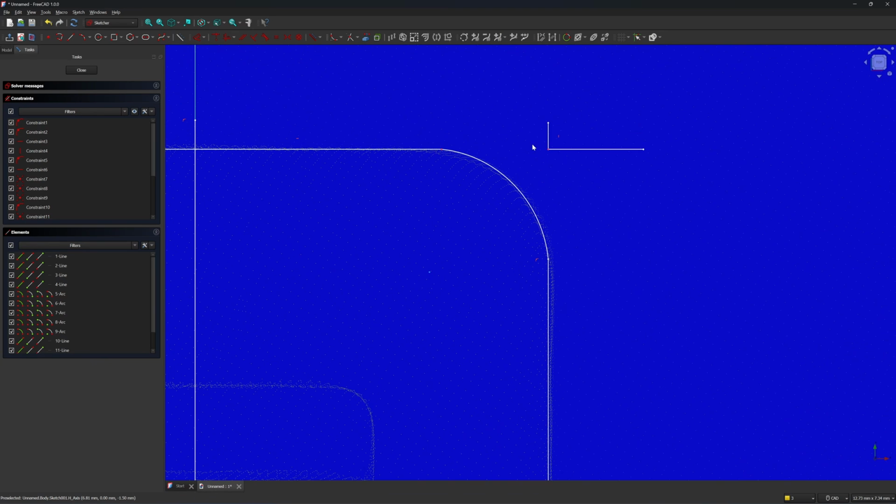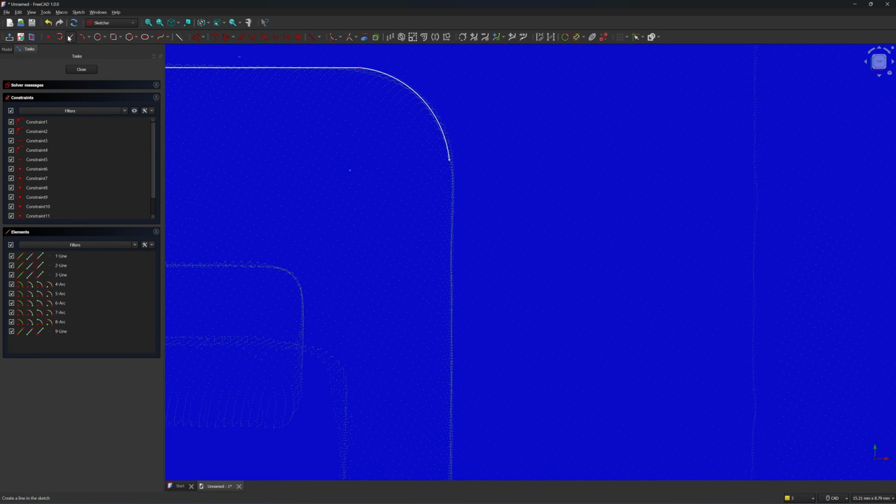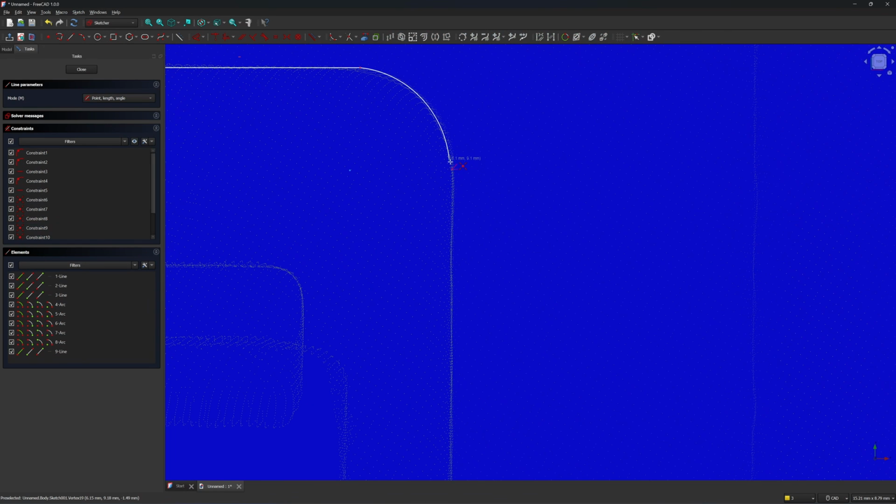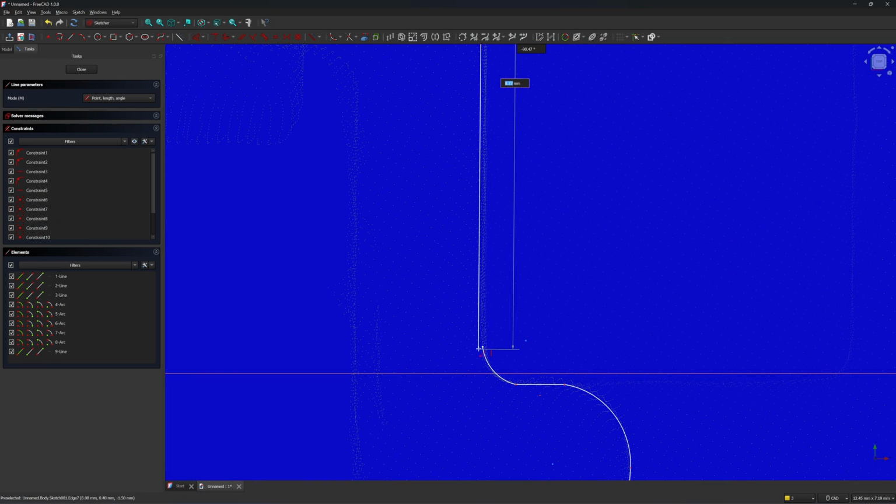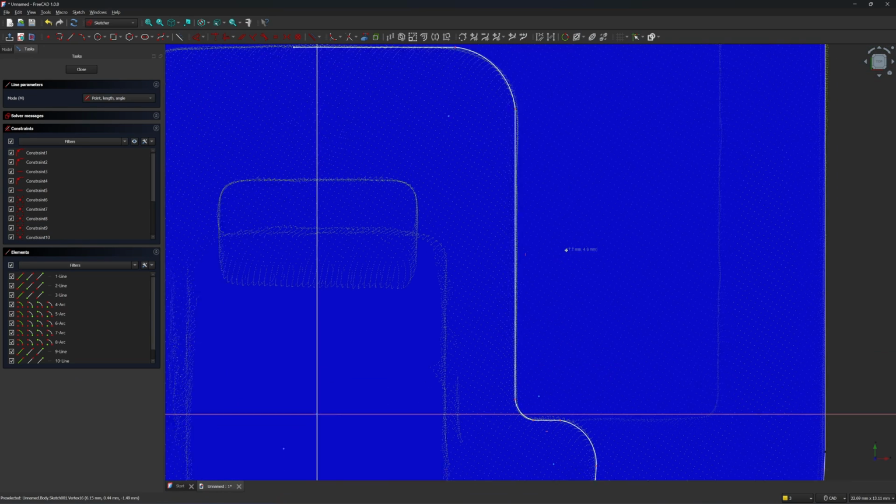Okay. You need to delete all this line. And this line is not joined. So I will just delete it and draw it again. Okay, so now it's joined.